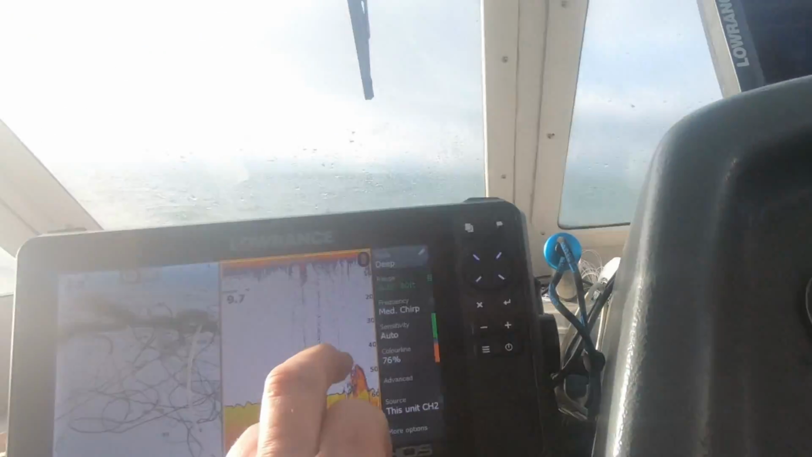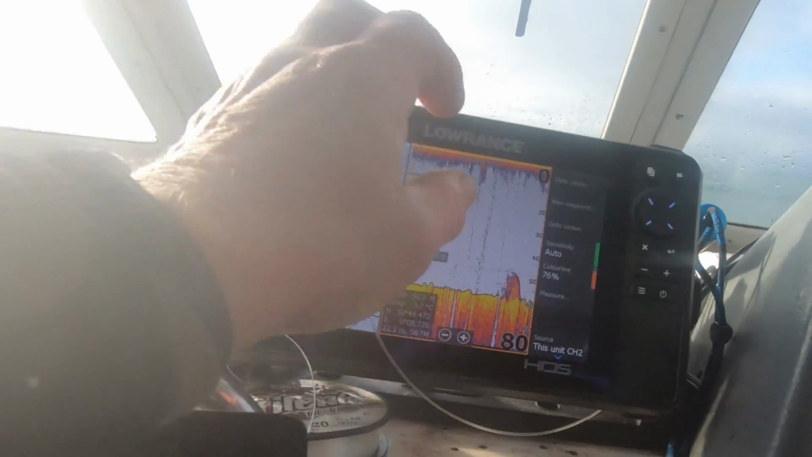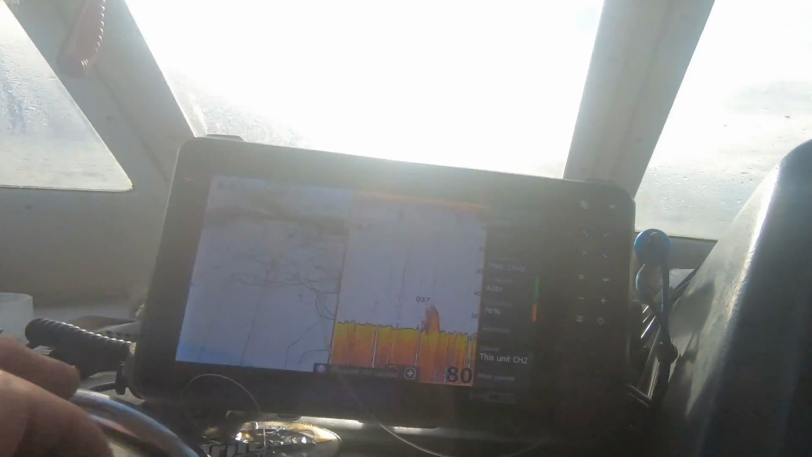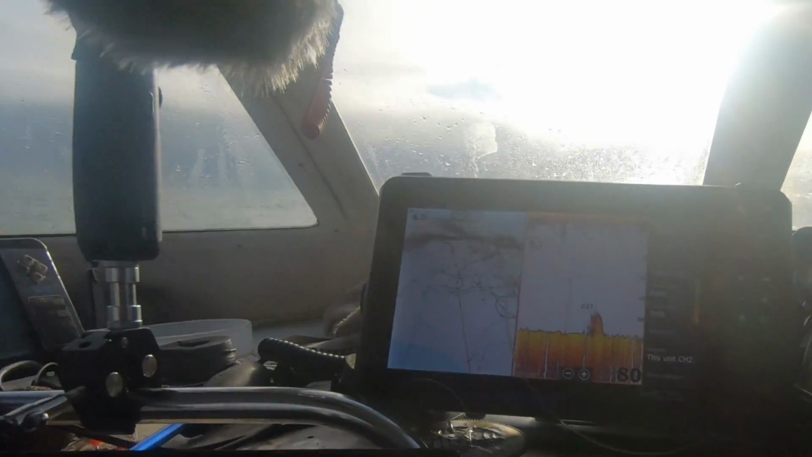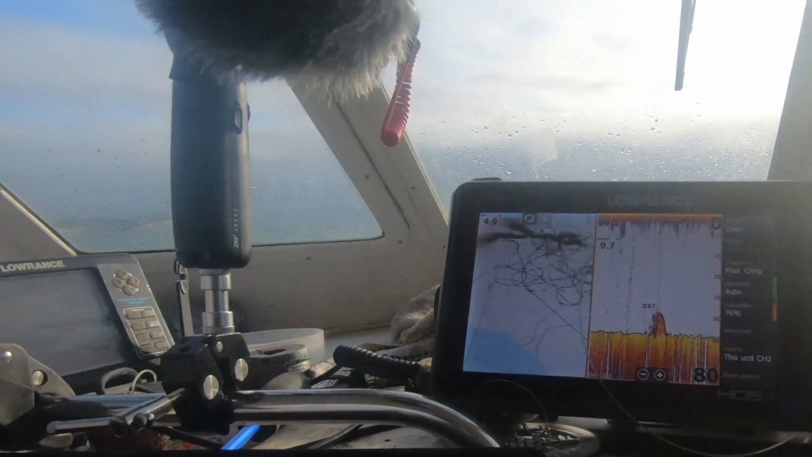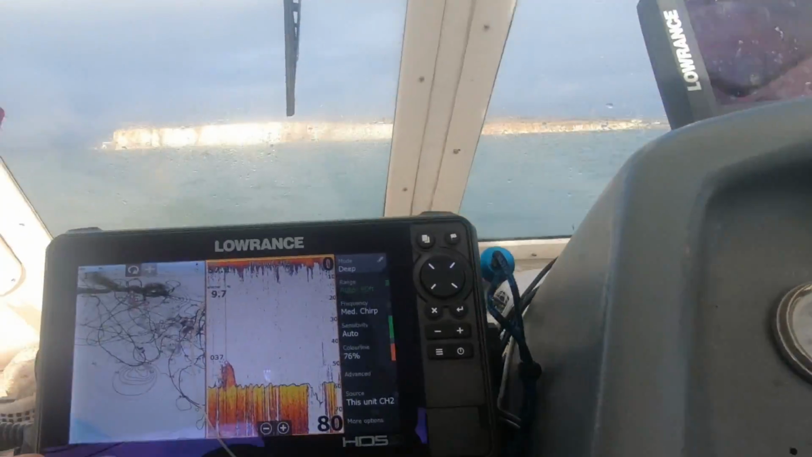Whoa! So with this fish finder, you tap on the top of the thing, save it as a new waypoint, save, clear the cursor, and then you can see the line of the wreck there marked out very nicely with those purple dots, and that should put us right amongst it.